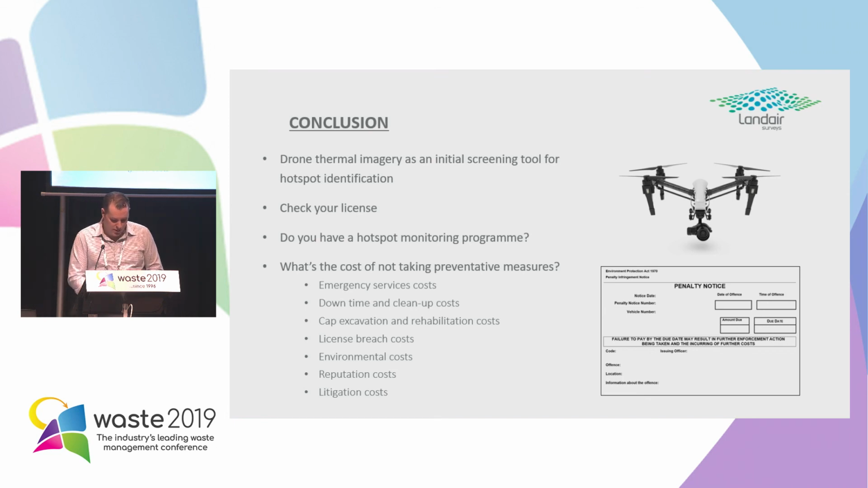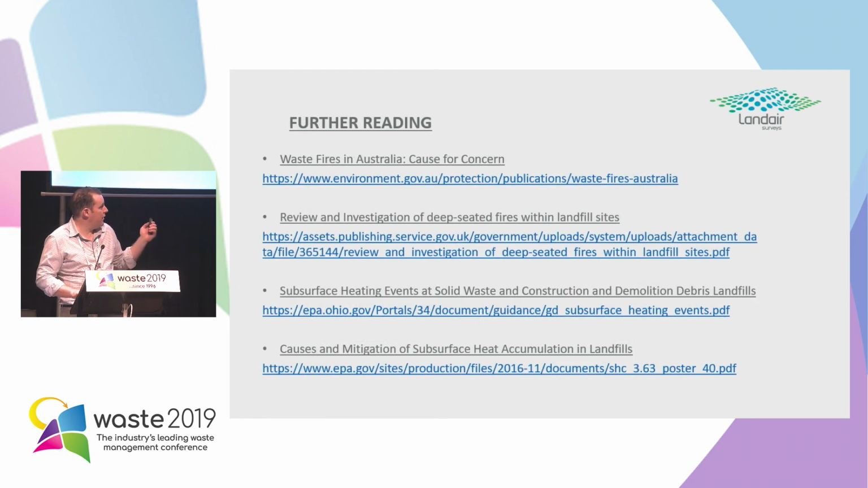Reputation costs, that's a big one. Most landfills operate on a knife edge regarding some sort of local resident action group, and they're looking for any excuse to make trouble. And litigation costs, that'll be a big one. It's a multi-million dollar what if.